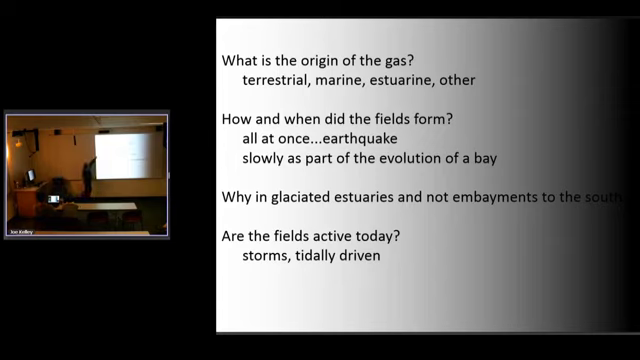So did they form all at once due to an earthquake? Did they form slowly, and are they a natural part of the evolution of our estuaries? I don't know that, because I haven't really figured out a way to establish when they began.